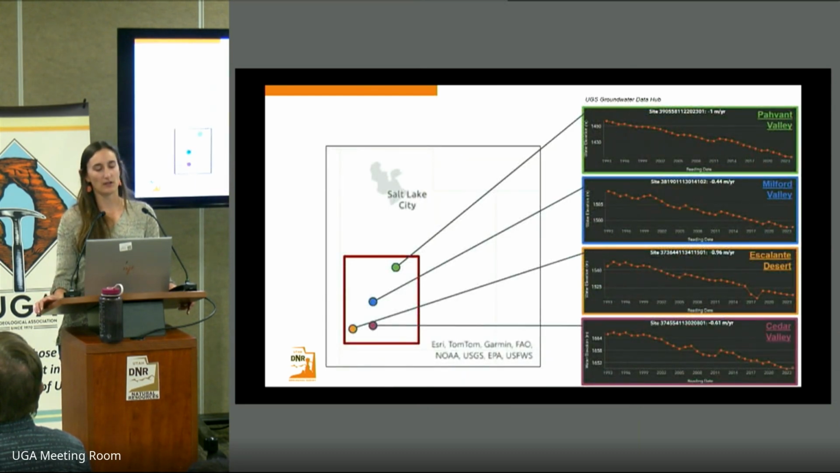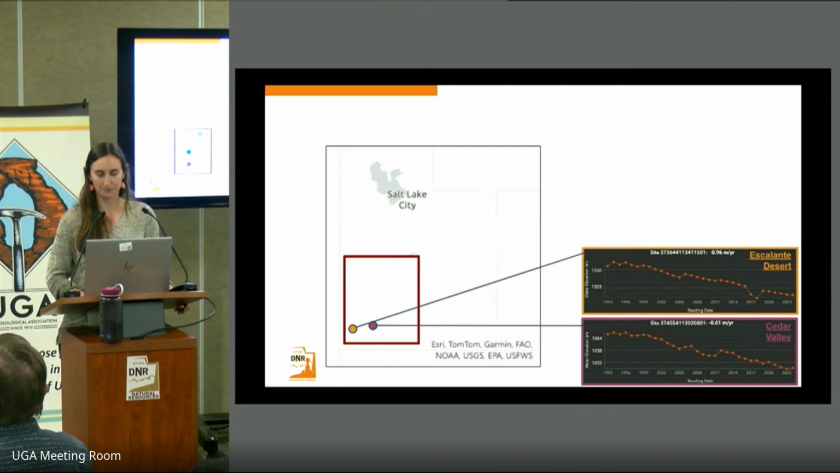Here are some results from the UGS Groundwater Data Hub looking at groundwater elevation trends over time from 1993 to 2023 for a few different areas in southwestern Utah. And we can see that the rates of groundwater decline range from about 40 centimeters per year up to 1 meter per year.